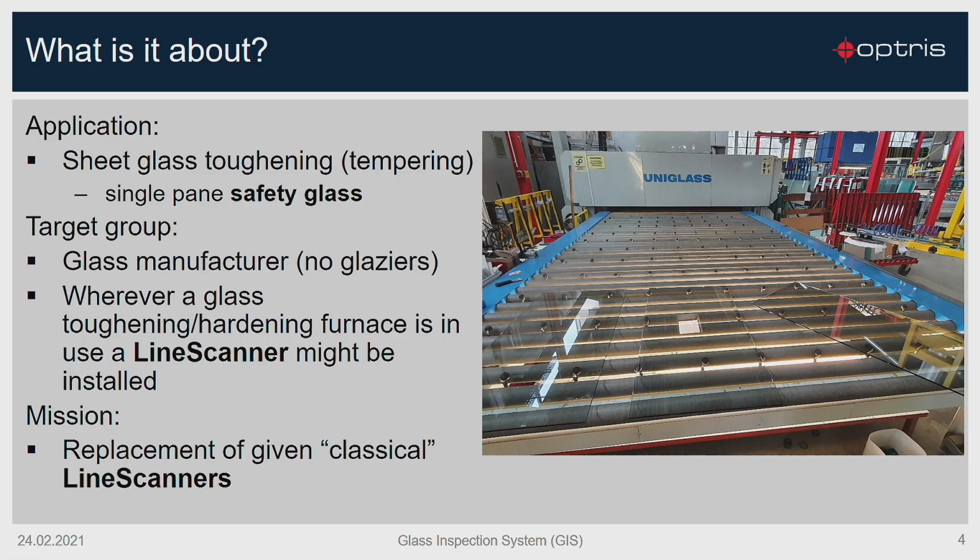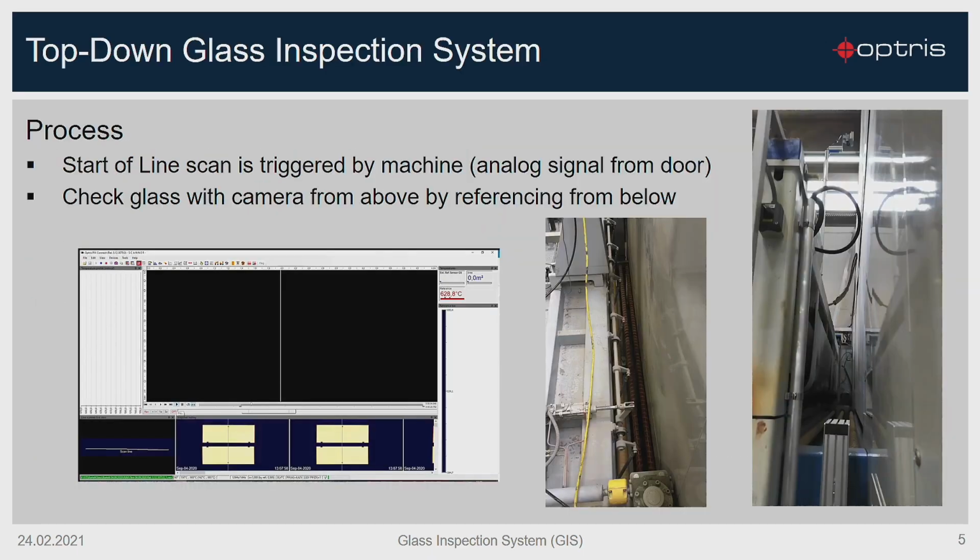So we can measure on standard glass and we can also measure on low emissivity glass. And fortunately, this company allows us to do measuring tests with standard glass and also with low emissivity glass, and we started there 2 years ago, so we have some experience now with the glass inspection system at this location also.